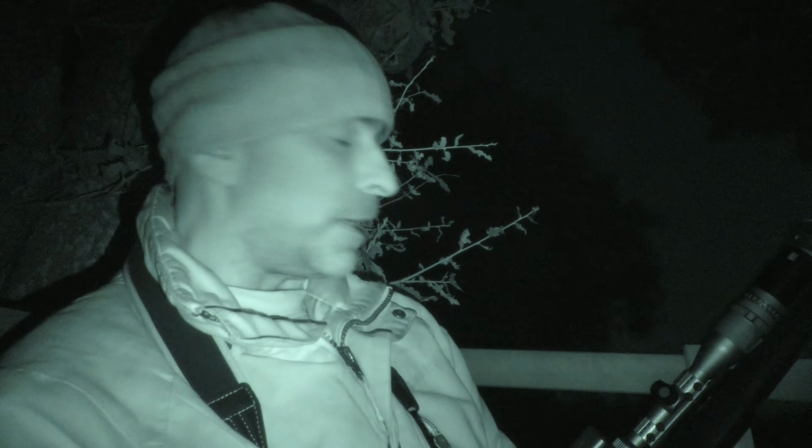He was none the wiser that I was sat here, so I gave him a little squeak, and he came running straight across this maize stubble field, and he came in to about 70 metres, so around about 75 yards. And even on a low magnification, that scope and thermal setup, the DTC 338 clip-on, worked really nicely.